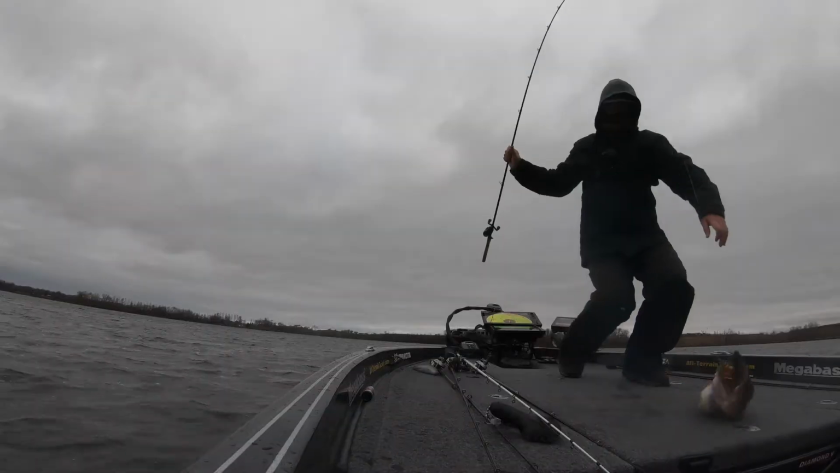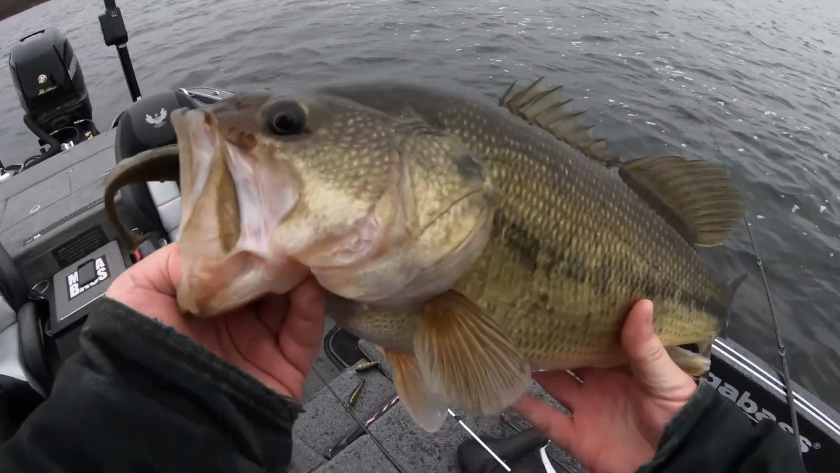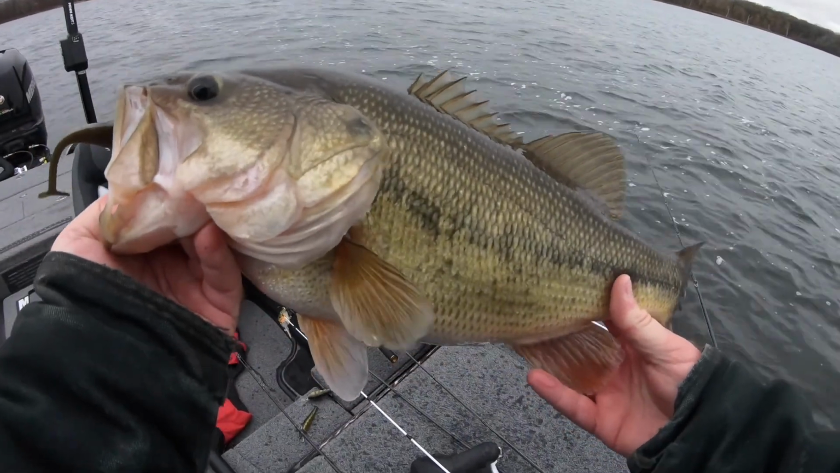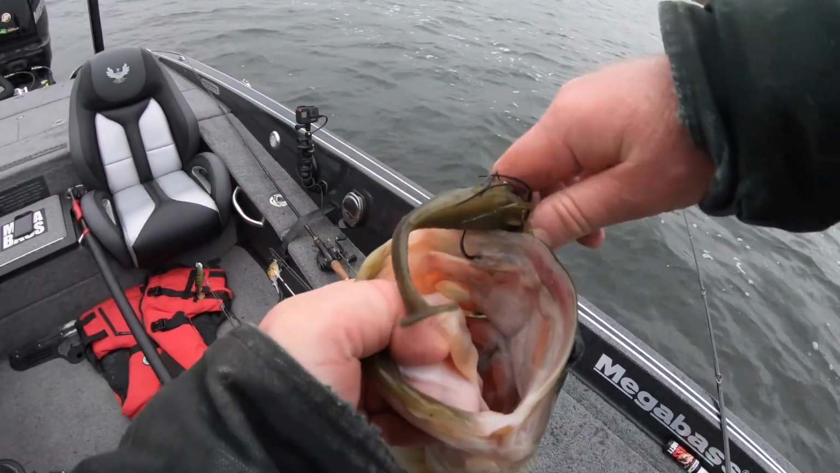The quality has been absolutely crazy today. Another big, thick specimen. I don't know if you can get any healthier looking fish. Every one is absolutely perfect. No scales out of place, no markings, just healthy, healthy fish.